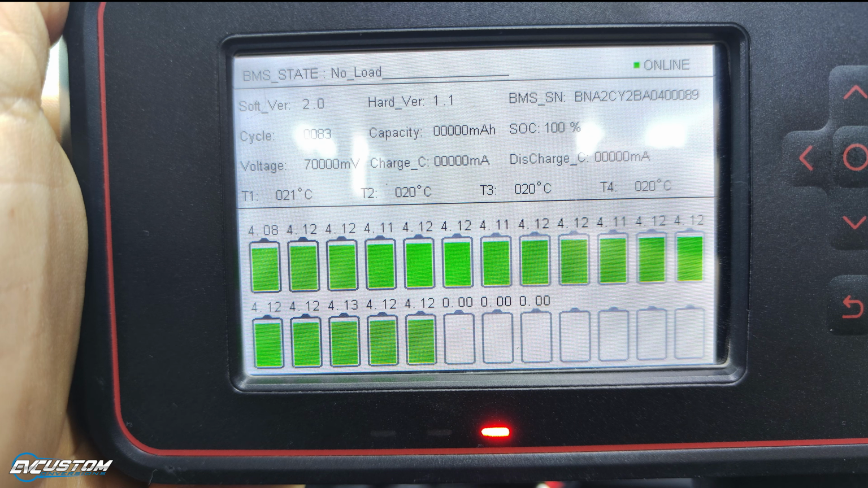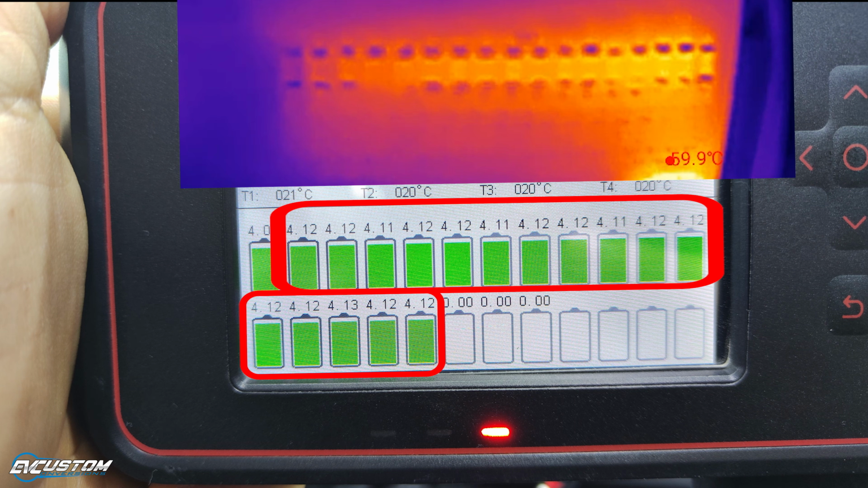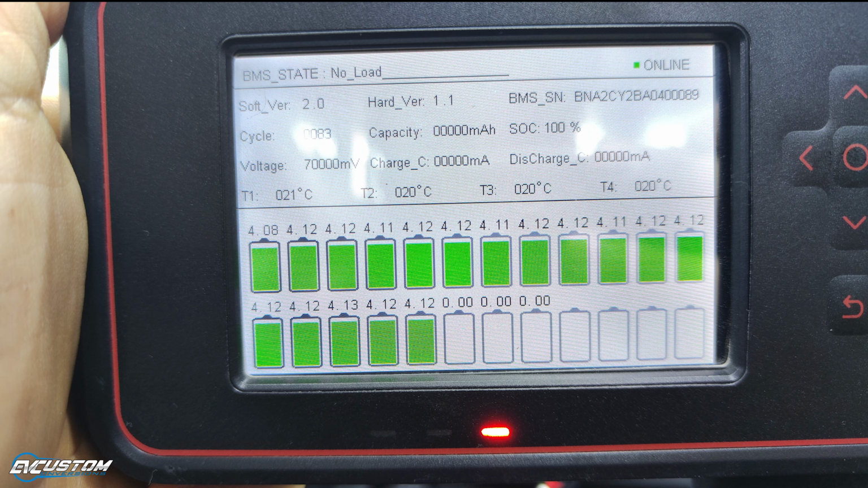By doing that, the cells which are above 4.1 volts will receive a load from the passive balance system. As a result, their voltages will remain stable. The cell that is below 4.1 volts will charge normally, without receiving a load from the passive balancing system, reaching the same voltage as the other cells. But note that this process will need a very long time,